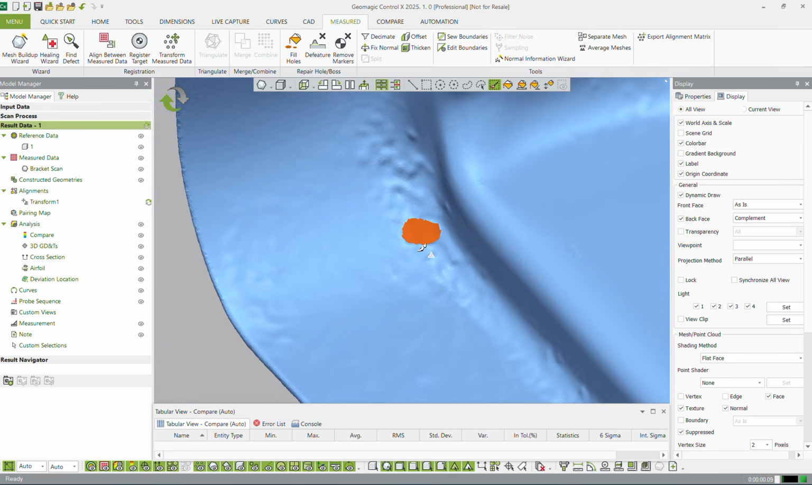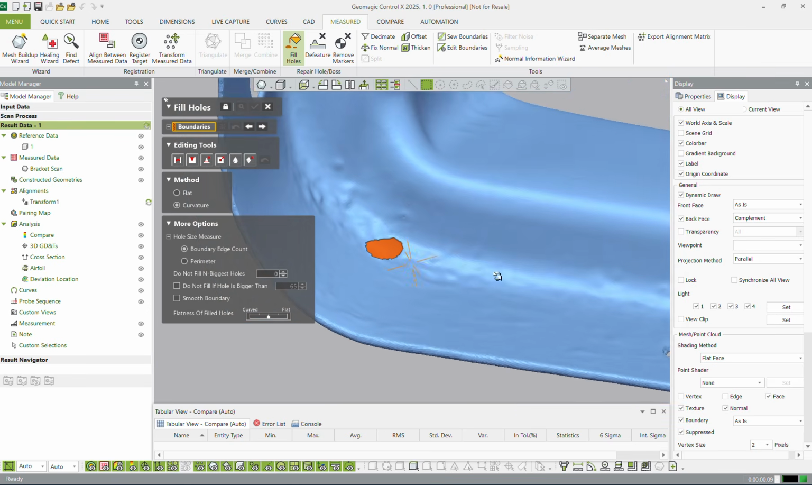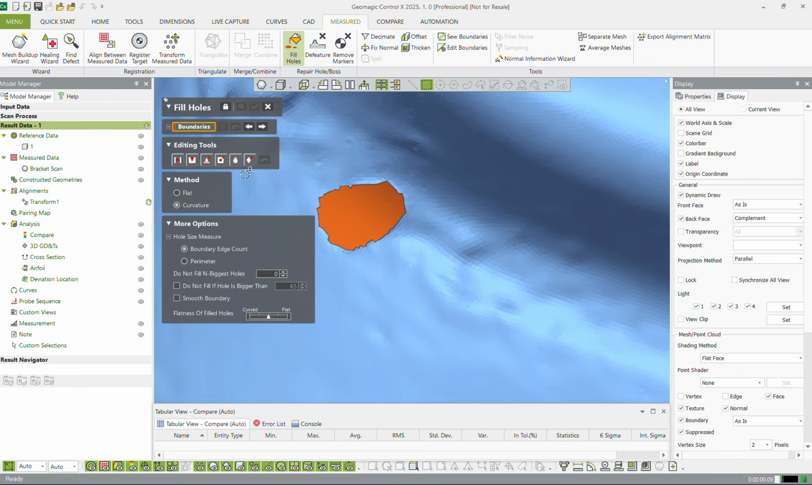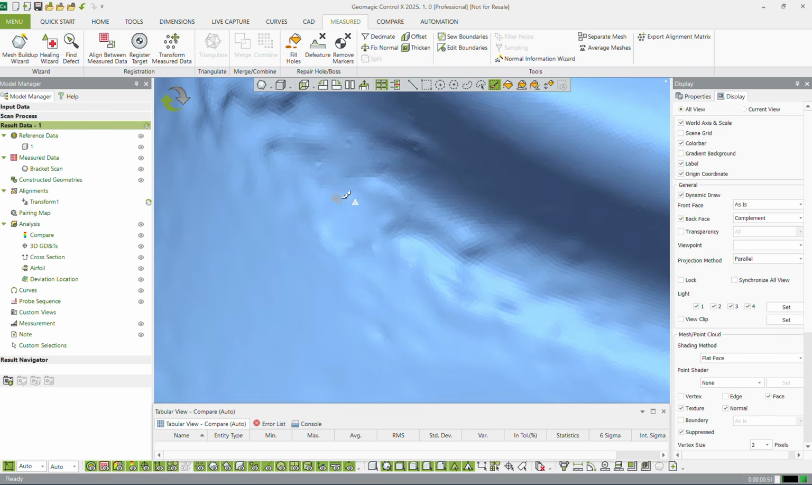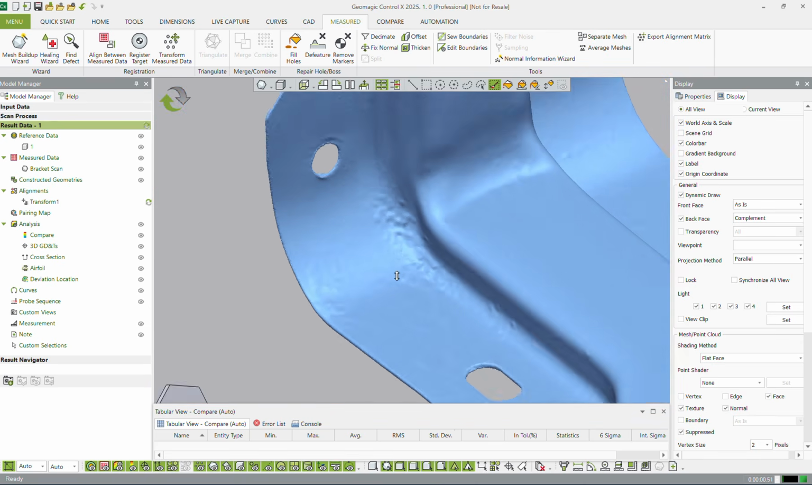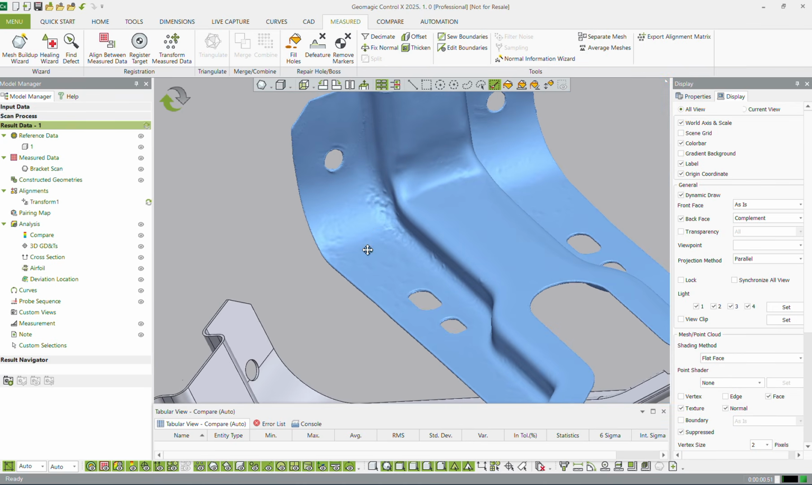It's an obvious hole. Now I can fill this hole, and I can fill it either flat or based on curvature. And given it's right on a fillet area, I can just fill it flat. So let me just click that, hit the check mark, and there we go. We have removed that piece of dirt from the part, and we can continue.